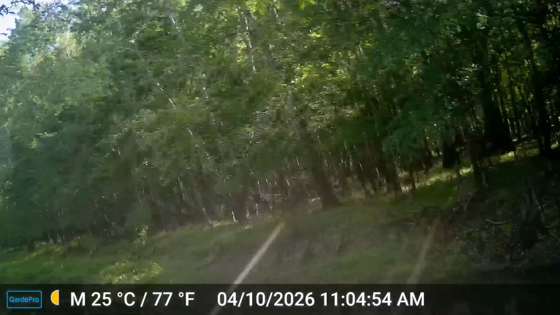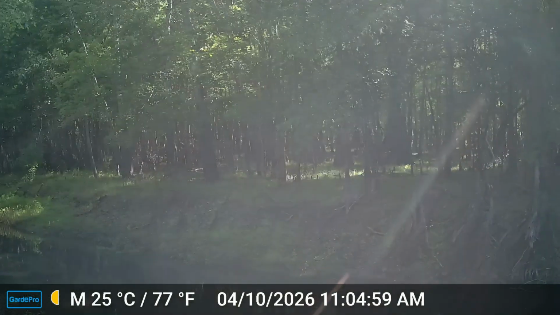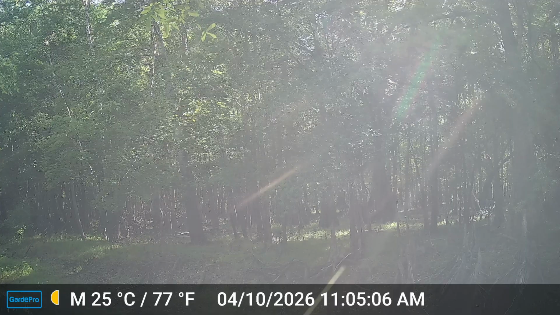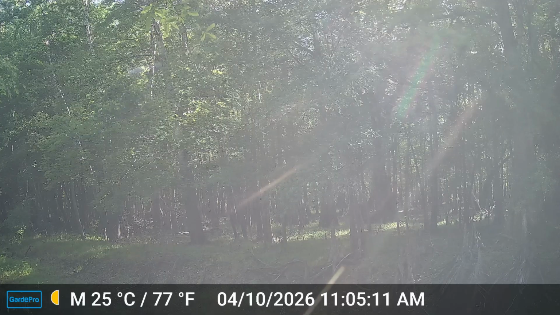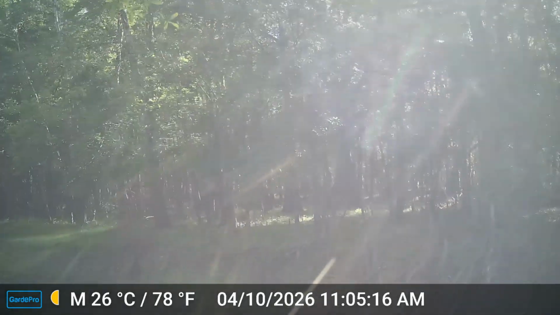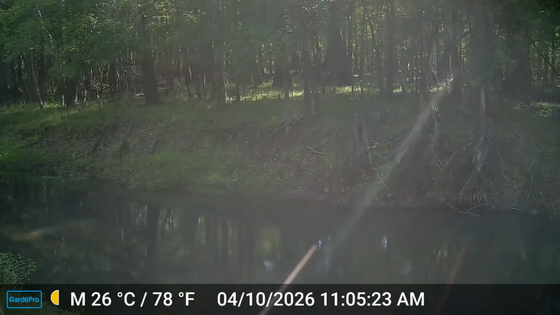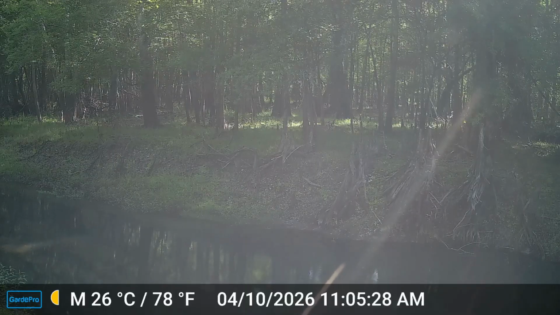So I'll show you here, these turkey hunters saw my game camera, or at least one of them did. You can see one of the turkey hunters is on the other side of the river. But the one turkey hunter, he was messing with my camera trying to open it. He realized it had a padlock on it, so he couldn't open it, because I use a cable lock to lock the camera to the tree, and then I use a little padlock to lock the camera so it can't be opened.